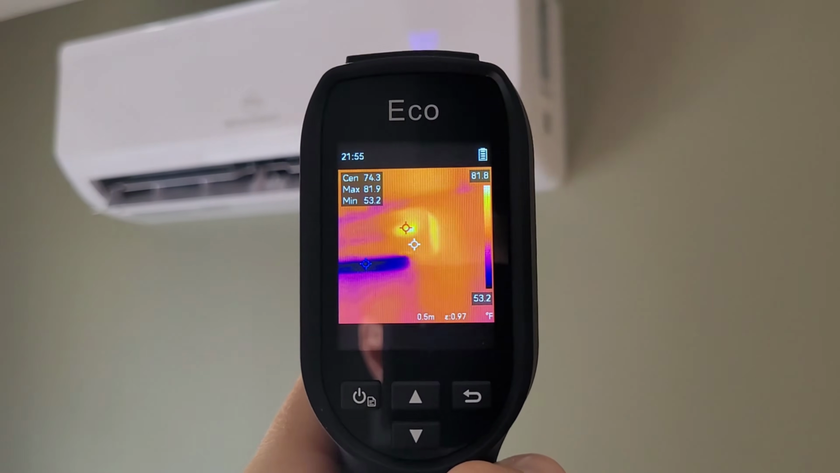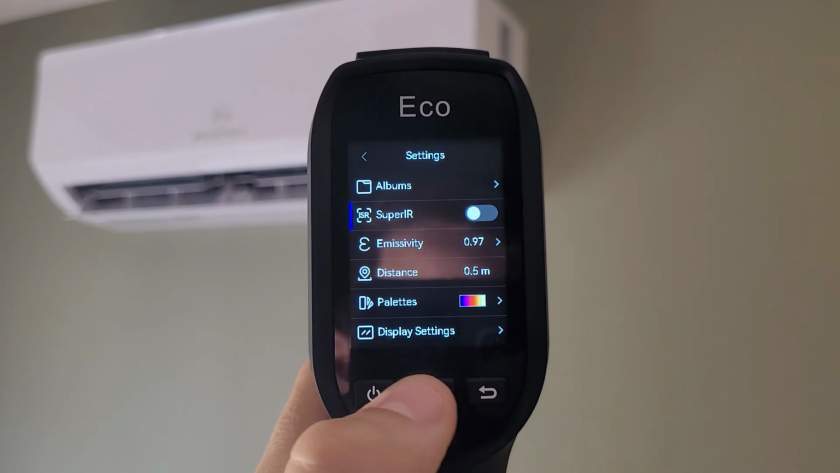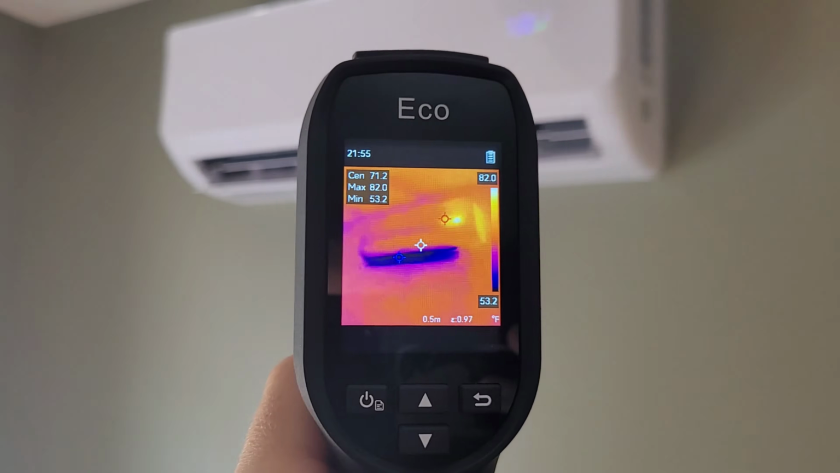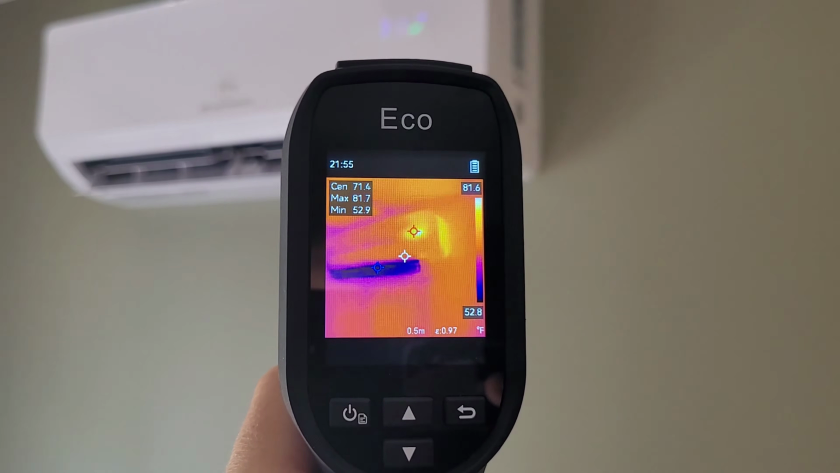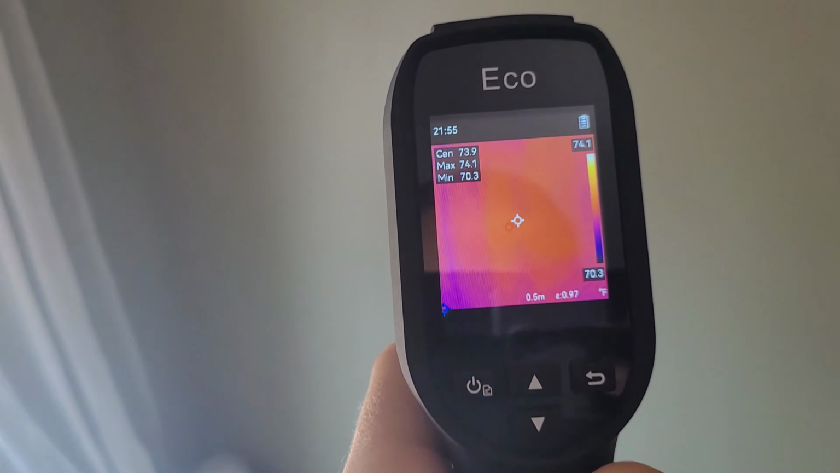So right now I have it turned off. I don't know if you can really tell on camera, but it looks a little bit more pixelated, a little grainy. This is the Super IR that scales it up to 240 by 240. So flicking that on, it really smooths out the image. I don't know if it really comes across on camera, but it makes a pretty big difference when you're just looking at the screen here. So that's the 240 by 240. Everything's just a little smoother, a little clearer, a lot easier to see.